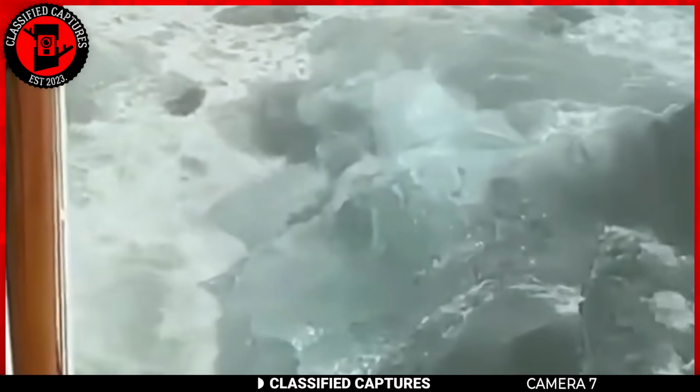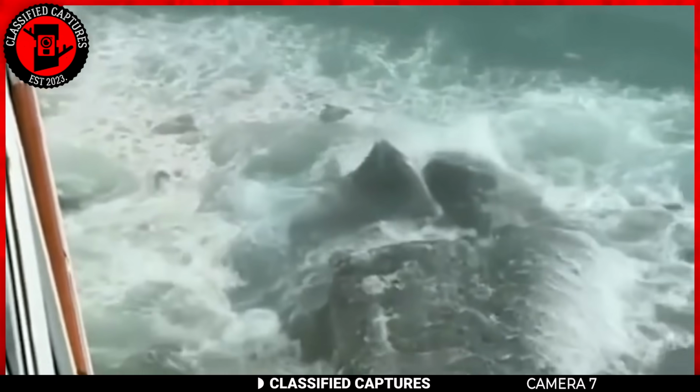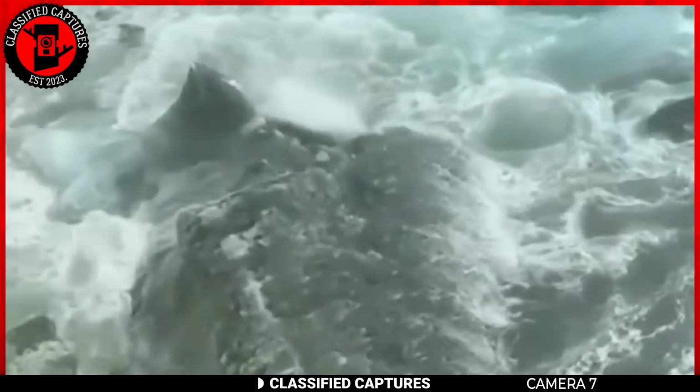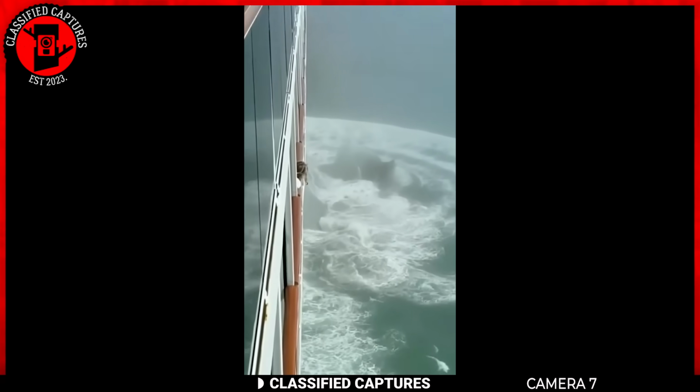As speculation ensues among the passengers, the question lingers. Could this be a sea monster, a creature of myth and legend, or does a more rational explanation exist for this marine anomaly?